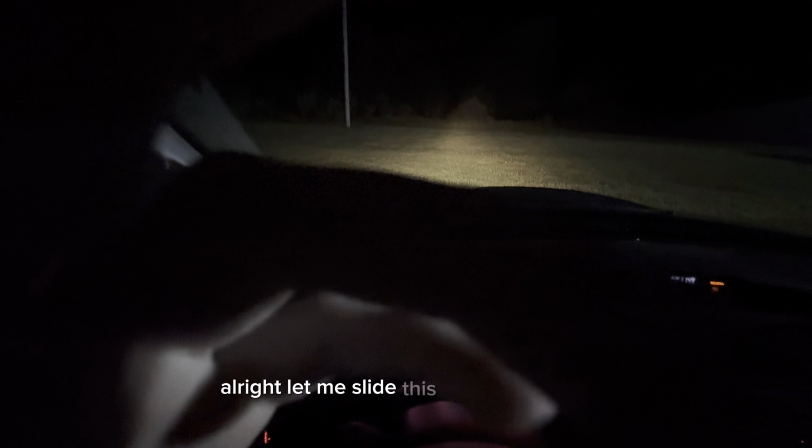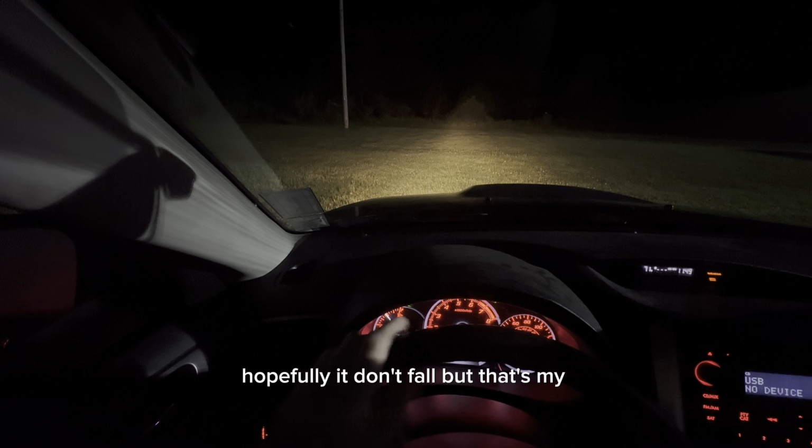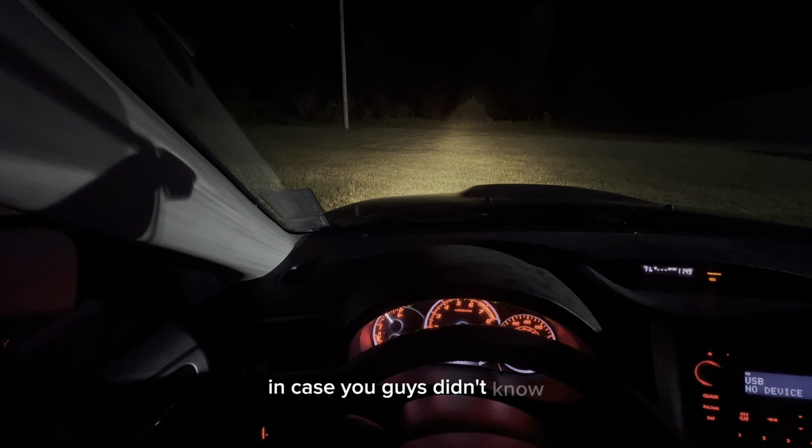All right, let me slide this bad boy in here. Hopefully it doesn't fall out. Tighten it up right there. Hopefully it don't fall. But that's my camera angle, in case you guys didn't know.